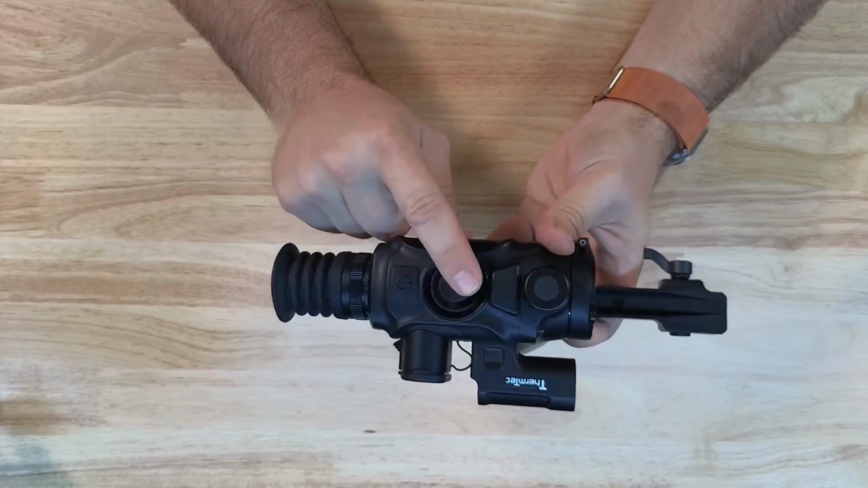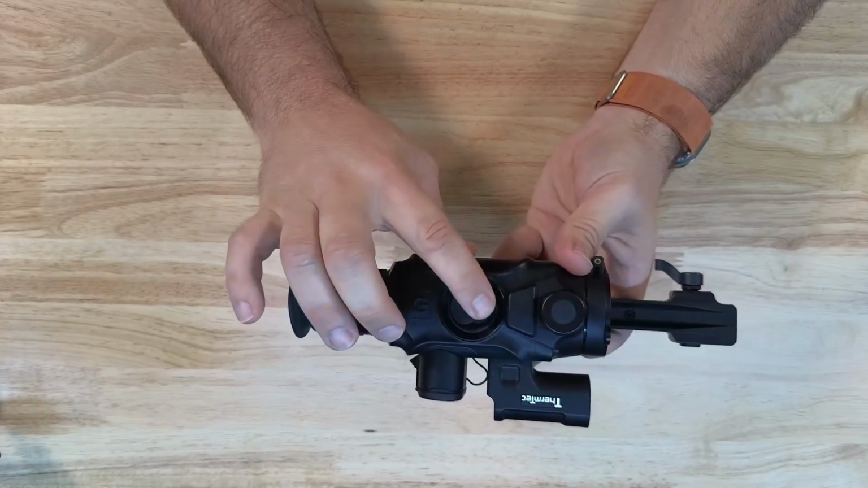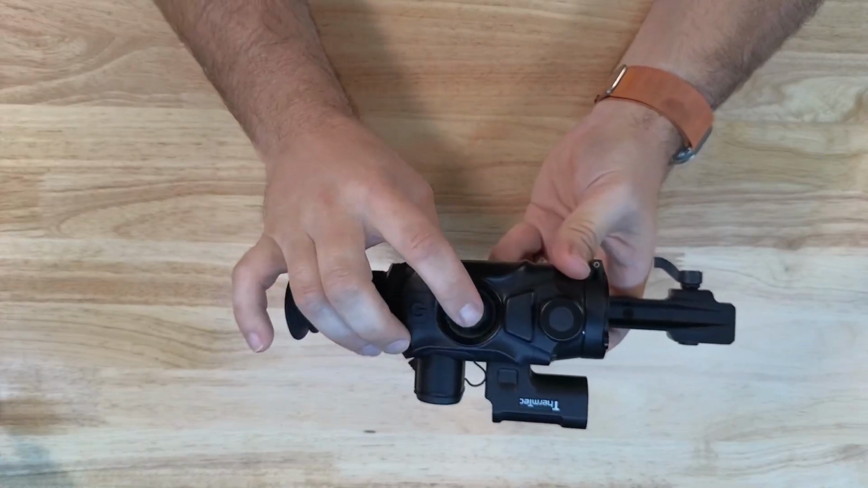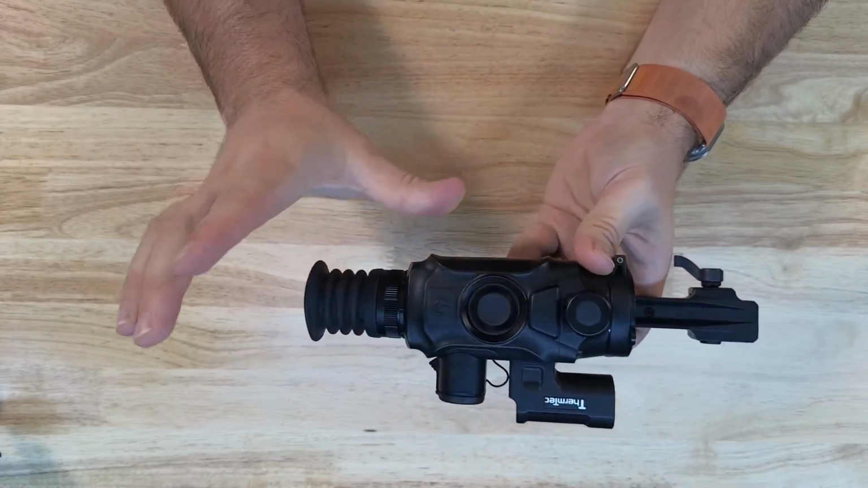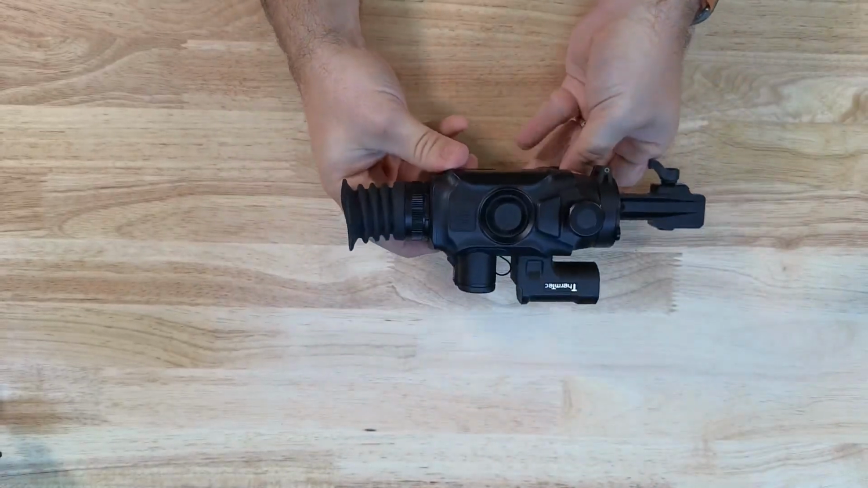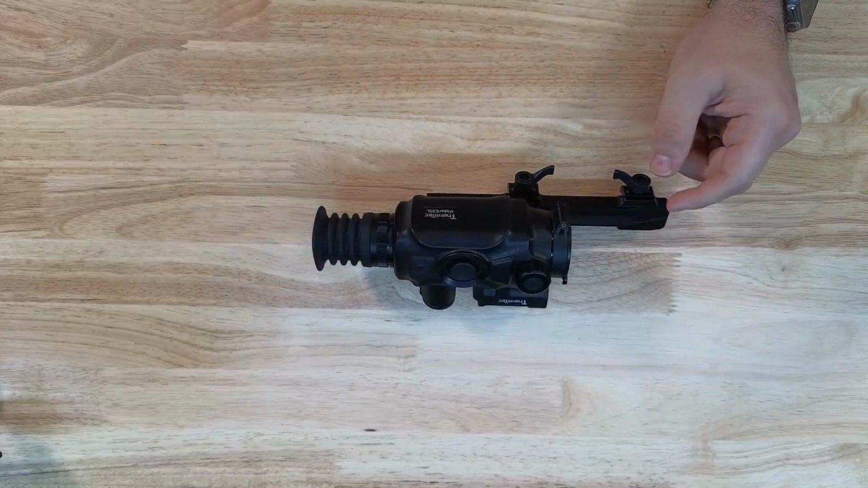Joystick control, like all the other ThermTec devices, is absolutely fantastic. We've got zoom in, we've got zoom out, we change our color palettes, and we turn our rangefinder on and off. We hold this joystick button down to record, or we just tap it to take a photo, or we double tap it to get into the menu system. So simple to use.